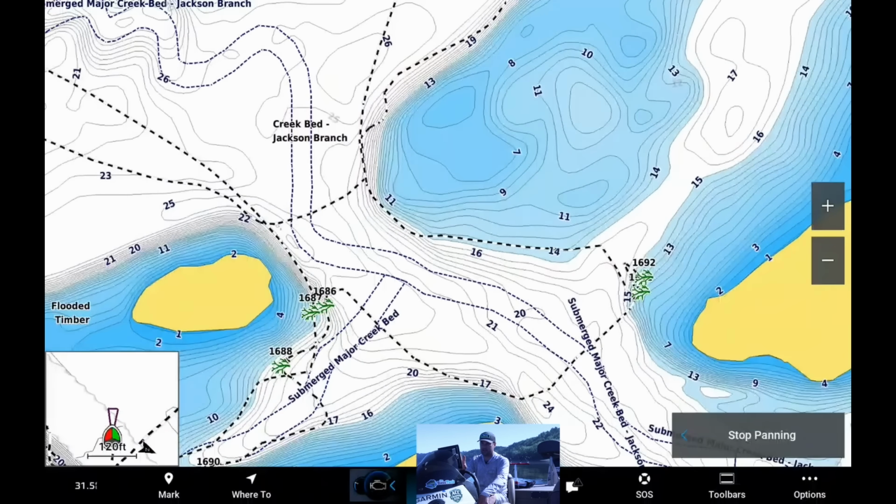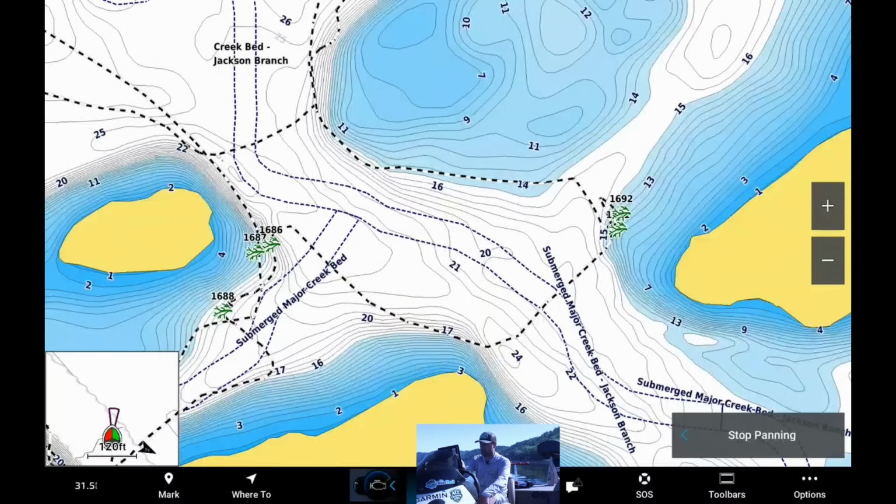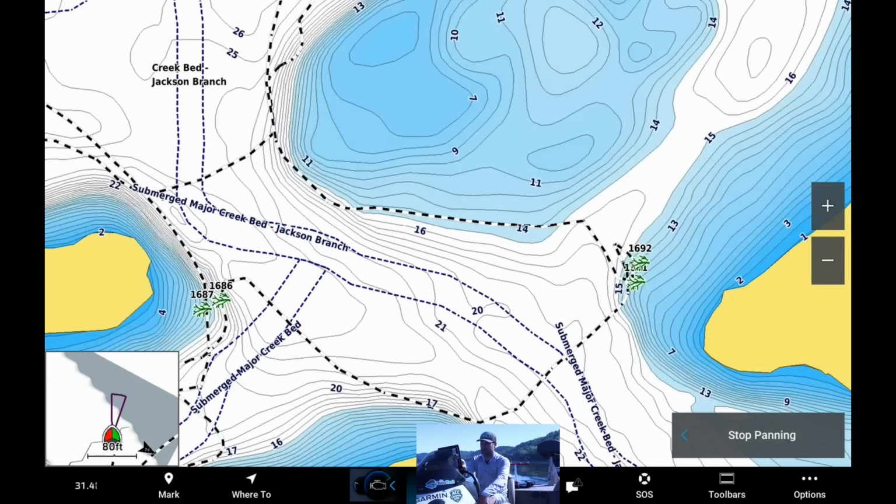So there's 2 areas that I was finding fish going into the tournament. You see there's islands sticking out here, and then there's points sticking out towards the creek channel and actually towards the mouth of the creek channel.